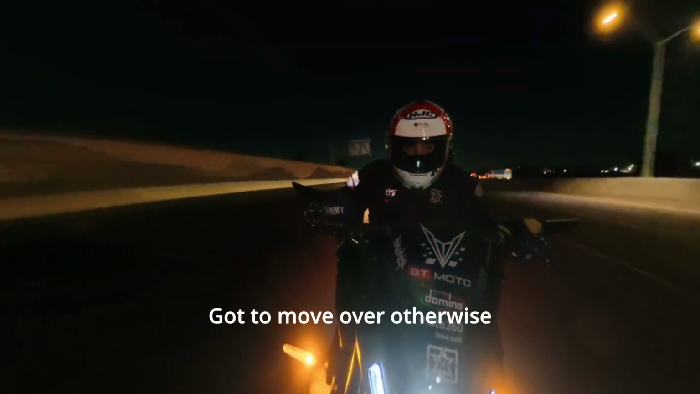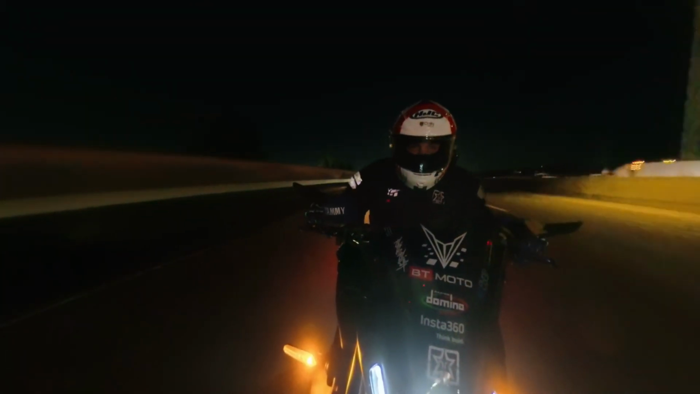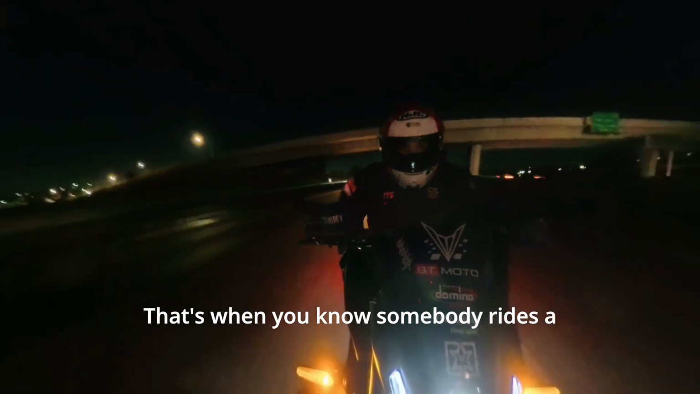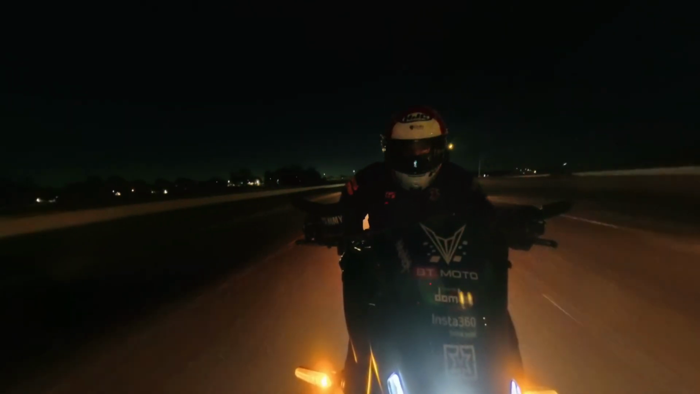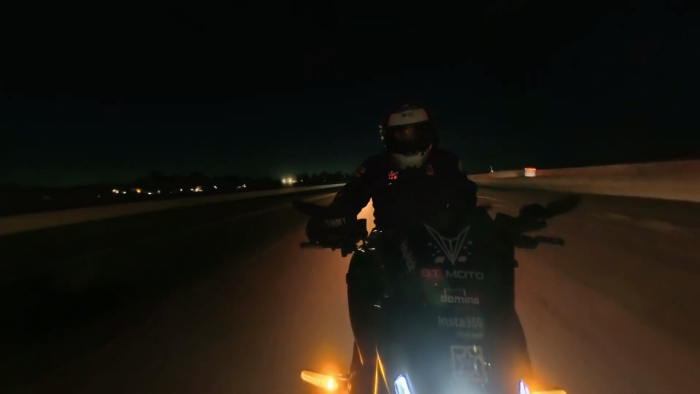Moved over, otherwise there's a big bump up here. When you know where somebody rides a stretch of road too much, they're like, oh, gotta move over here, there's a bump. Gotta move over there, there's a bump.